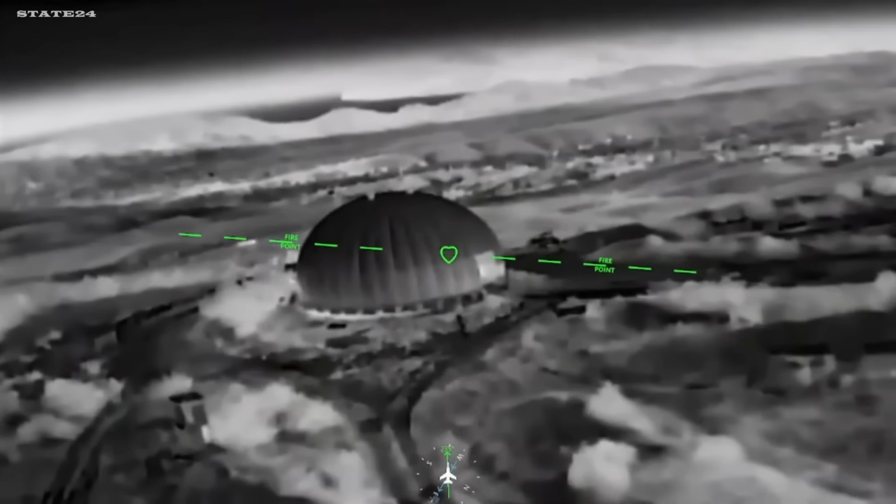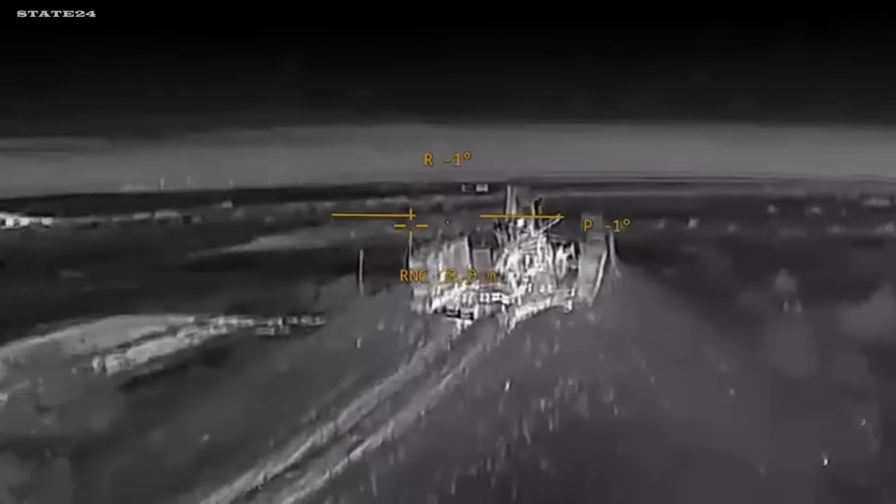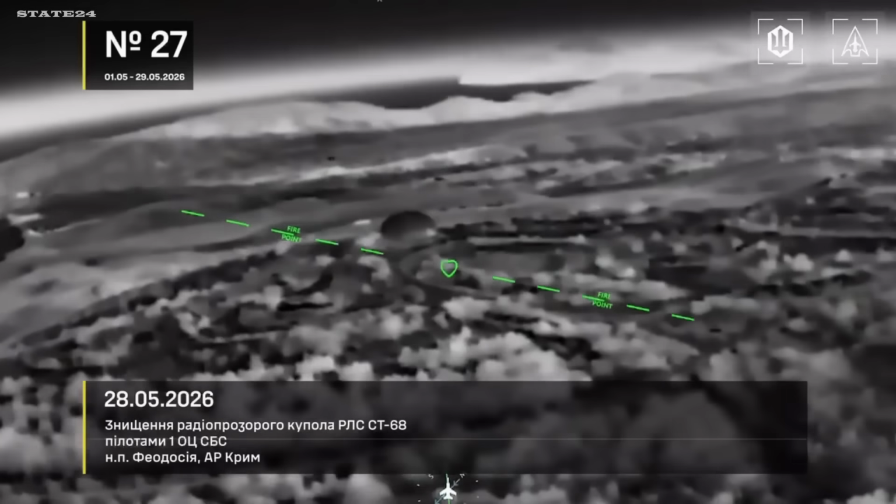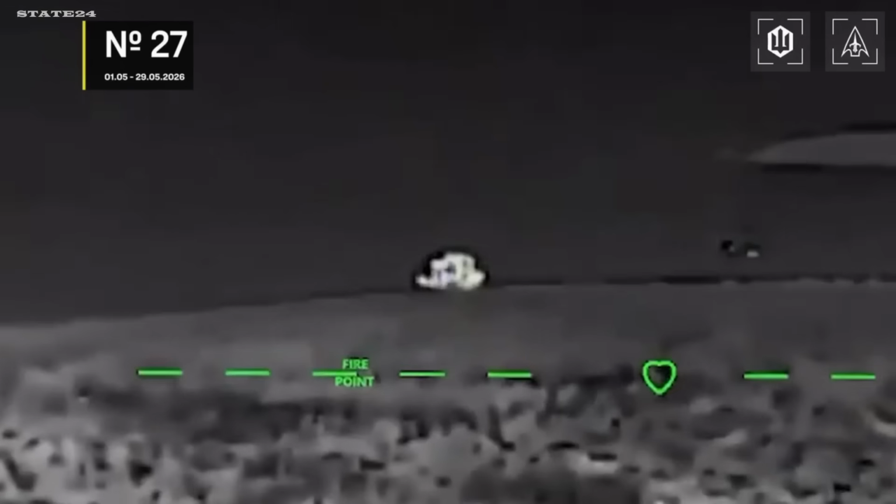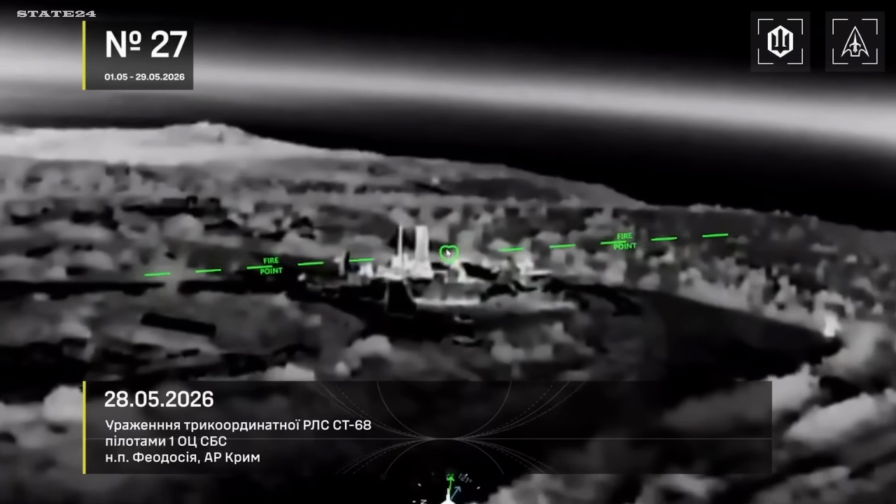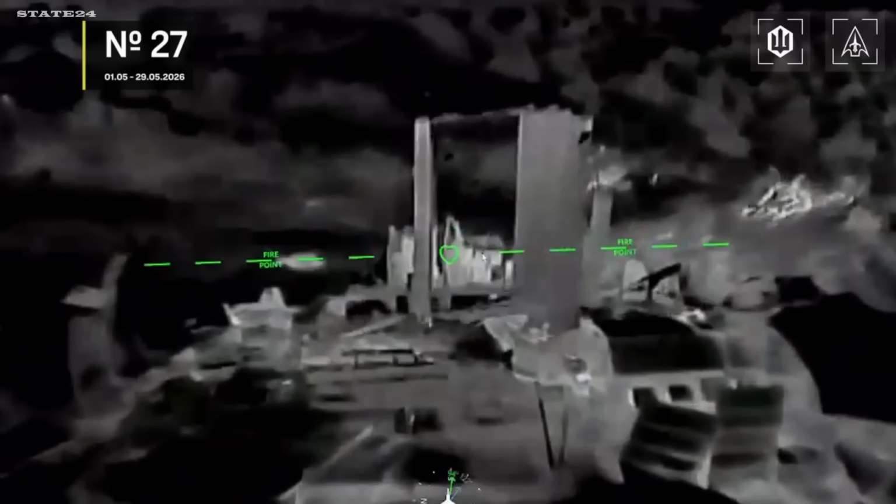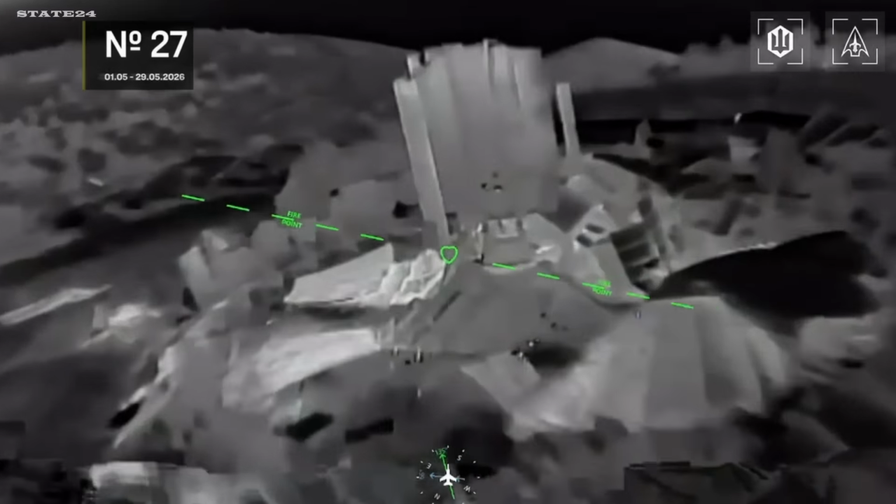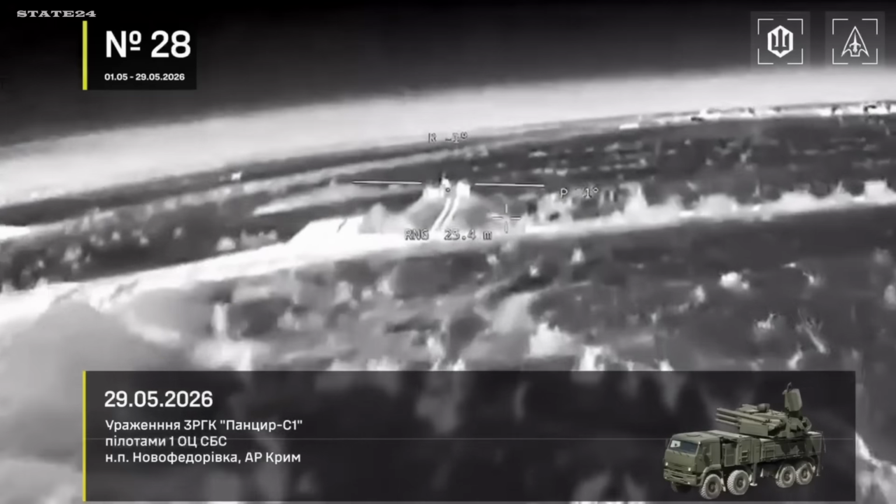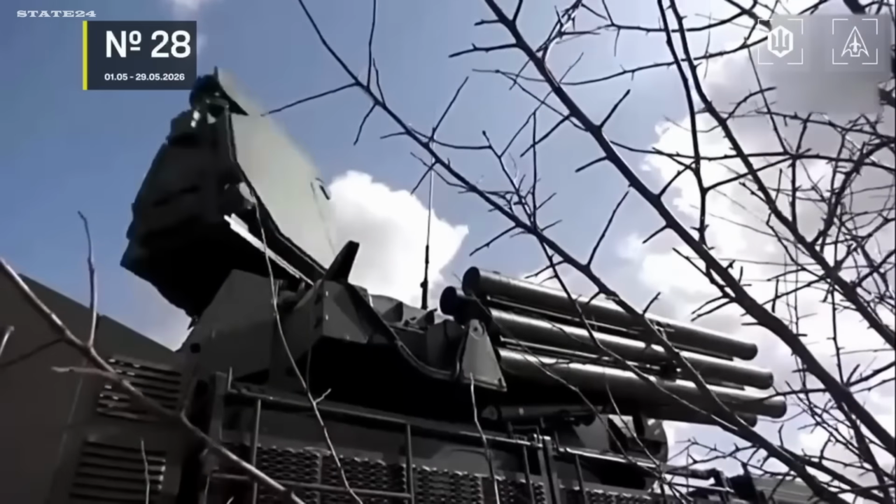May 28, 2026, SBU Birds, another night of deep strikes across Russian-held territory and Crimea. A ST-68 radar with a radio-transparent dome, destroyed in Feodosia, Crimea. A Pantsir S-1 air defense system, taken out in Novofedorivka, Crimea. Railway fuel tankers hit in Makiyivka. Ammunition depots, logistics warehouses, a mobile fire group, all struck across multiple occupied regions in the same night.